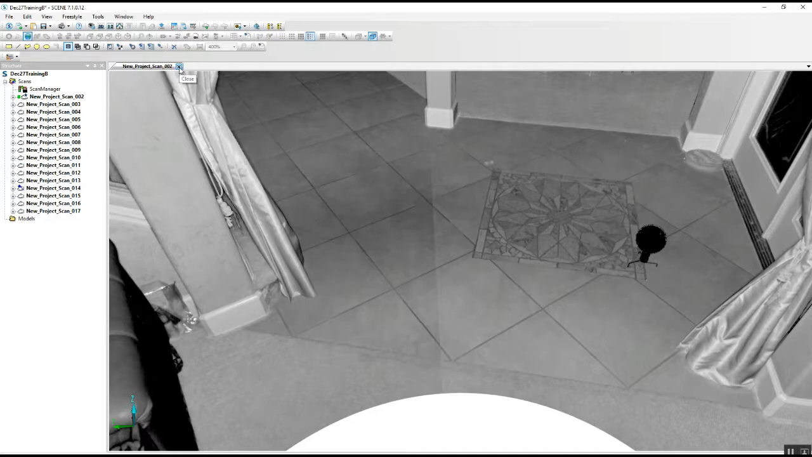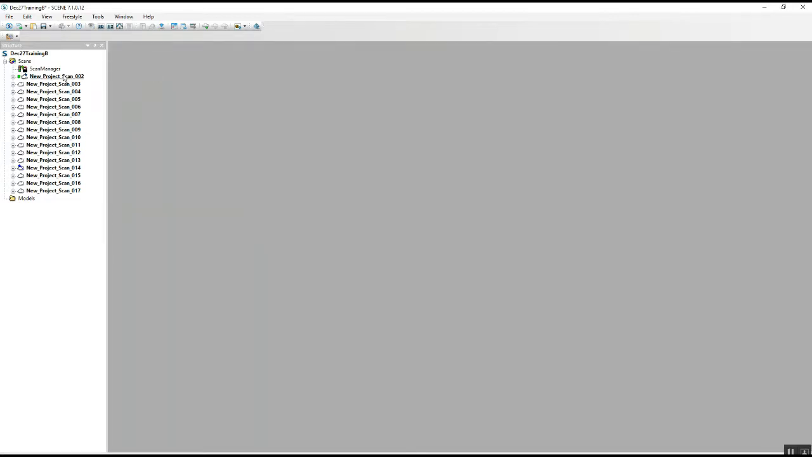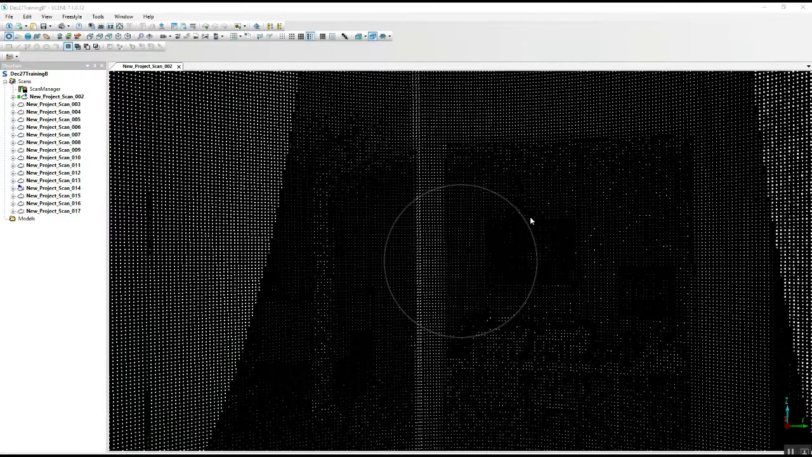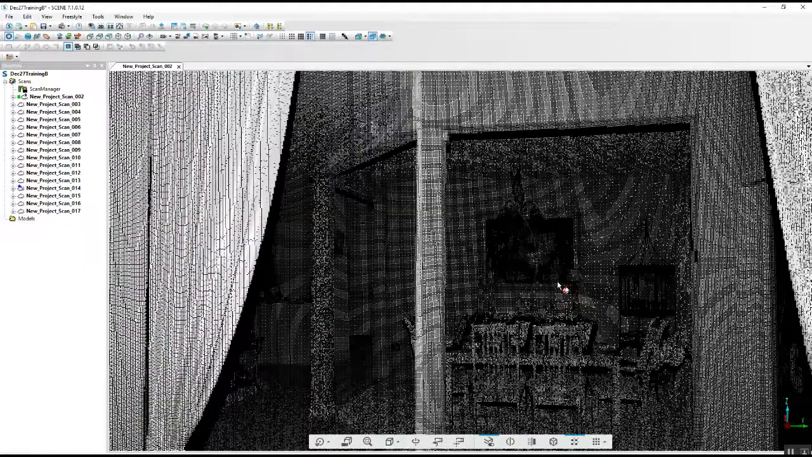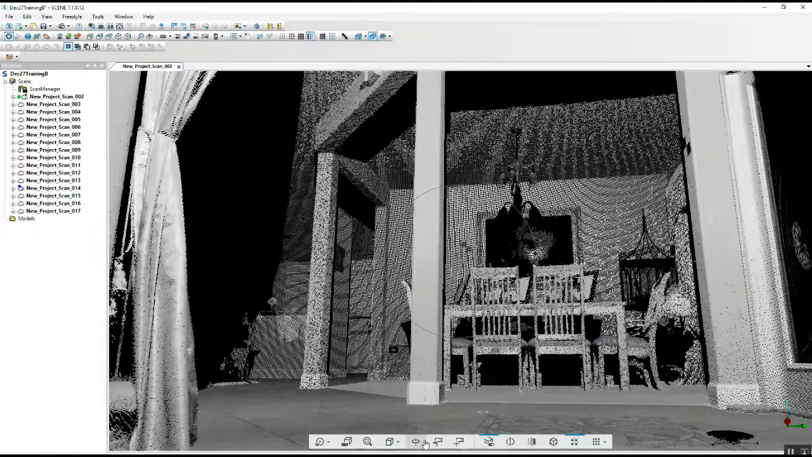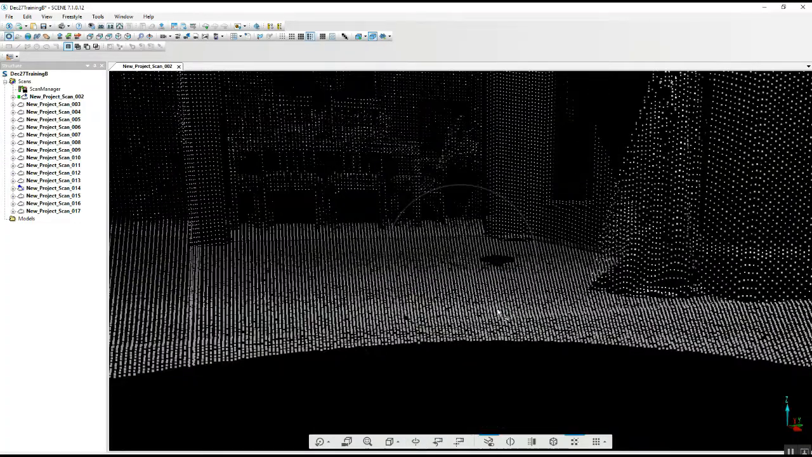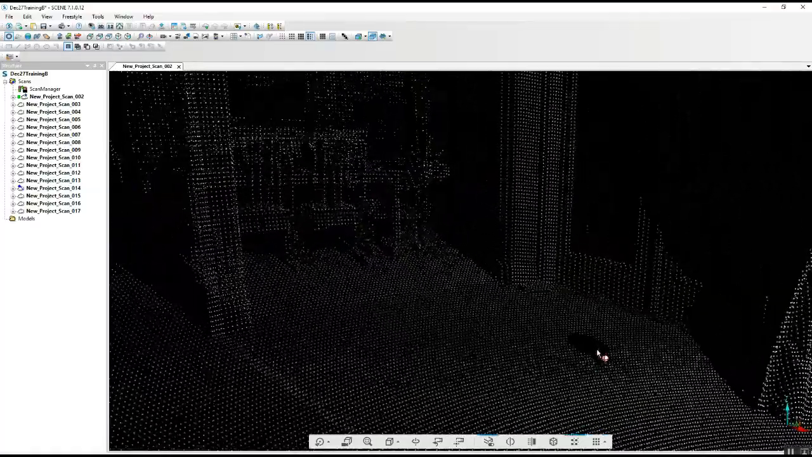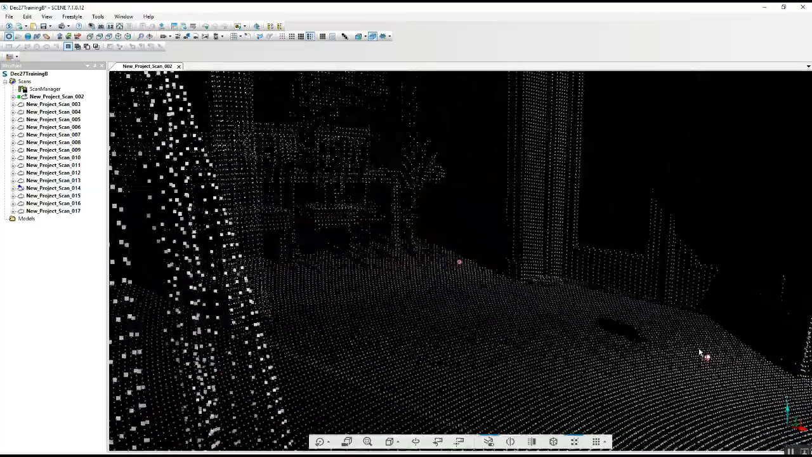Now, if we were to take a look at this in 3D, we'll just grab the one scan, right click on it, and then choose to see it in 3D. You can see down here that sphere is no longer there.